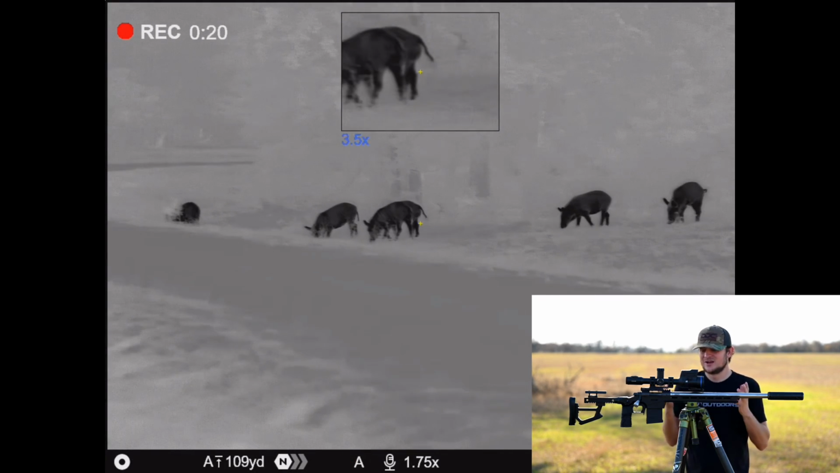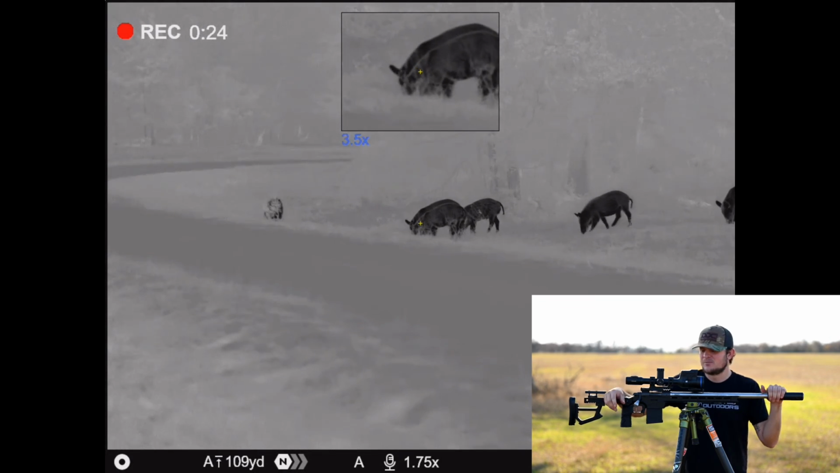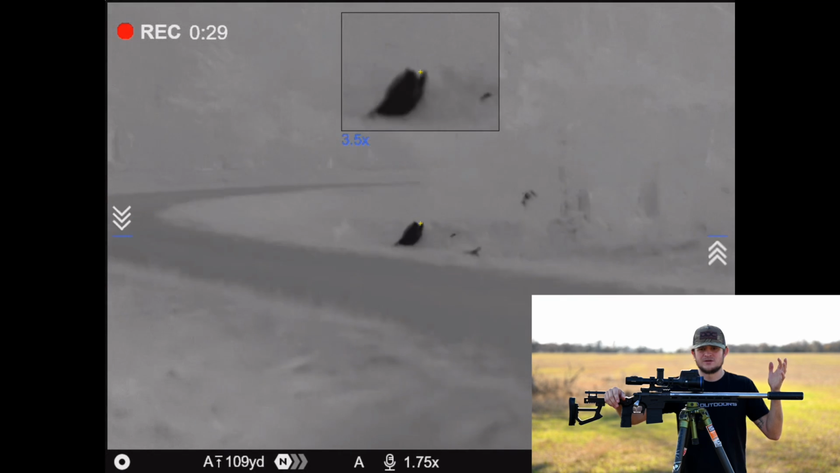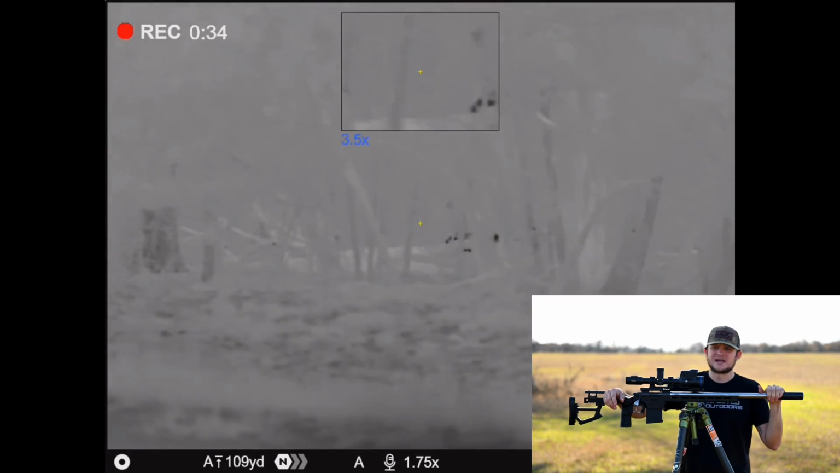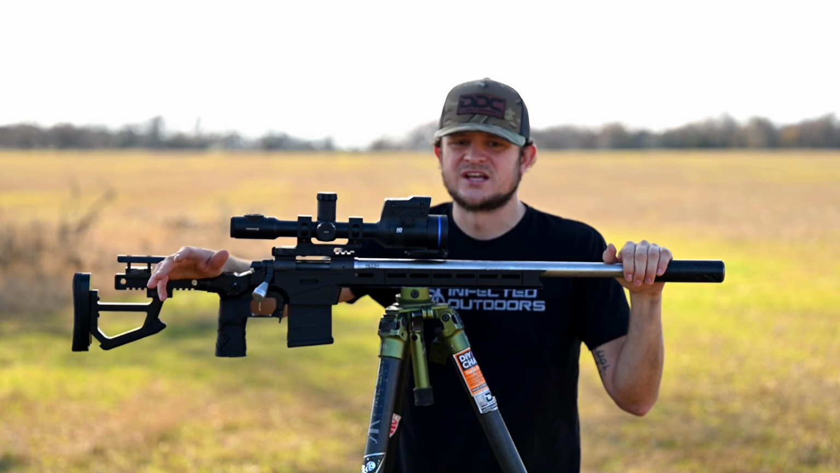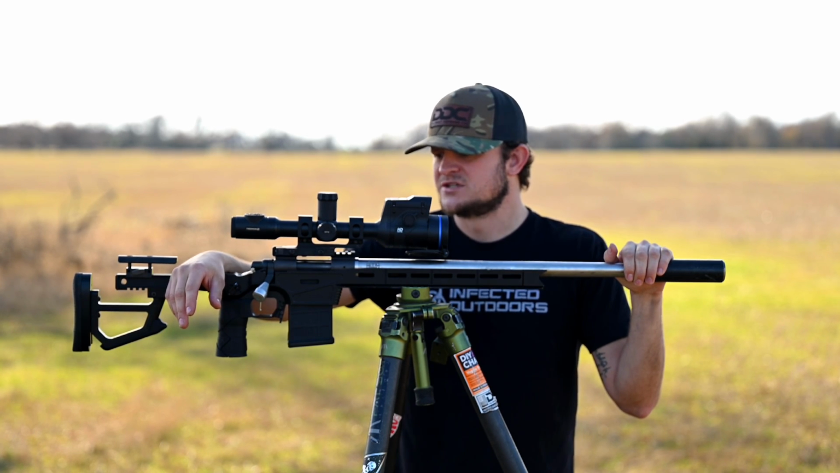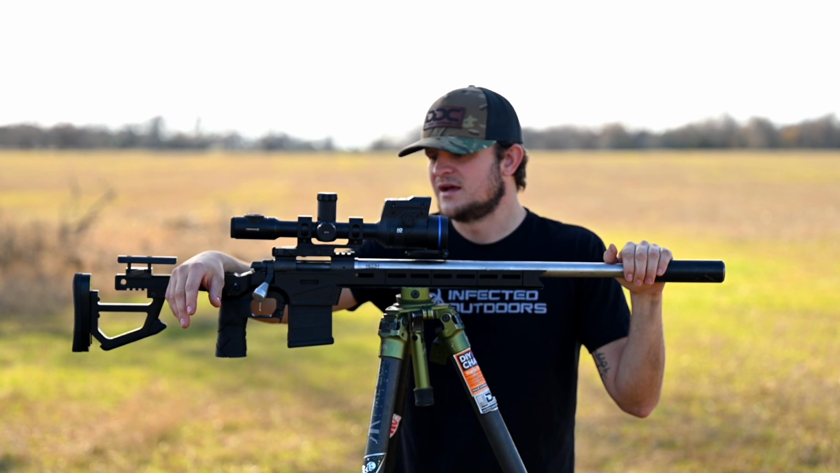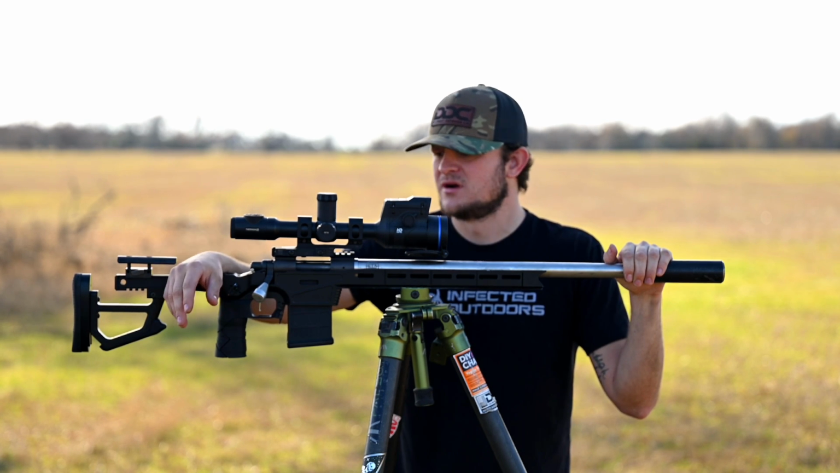On a good note, Pulsar did just change their warranty. We have a 5-year warranty now on all Pulsar products, I think if it was bought in January of 2023, or anything manufactured past 2024. That's great. I'm glad a lot of companies are starting to do that. It just goes to show you how good these optics are, and how long they will last. And I haven't had any issues whatsoever with it so far.